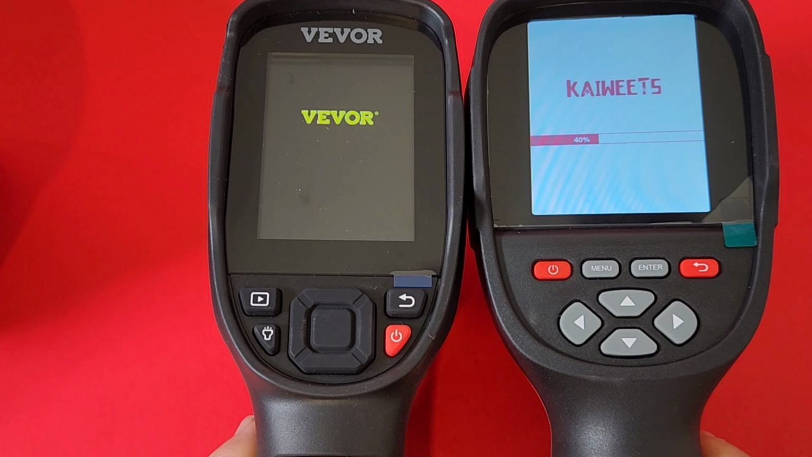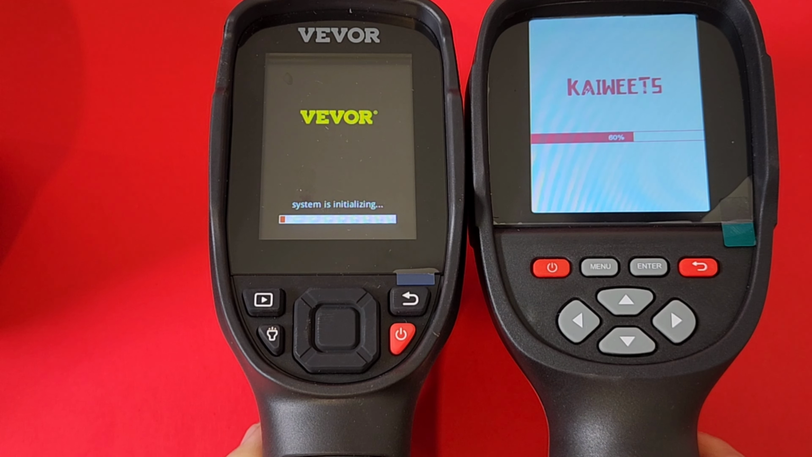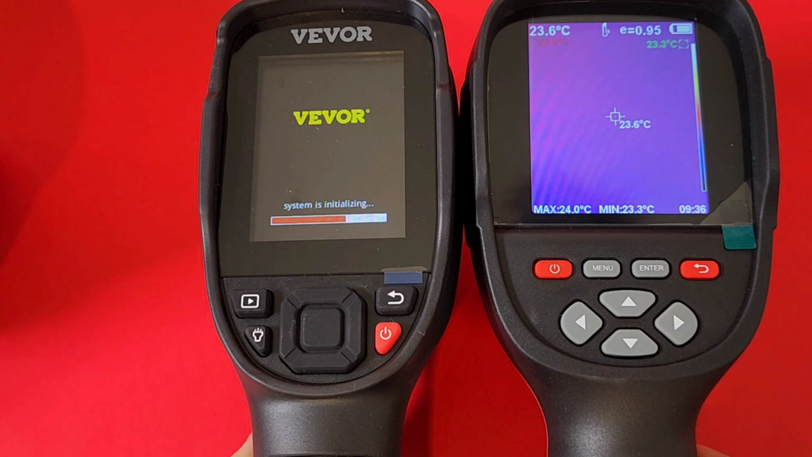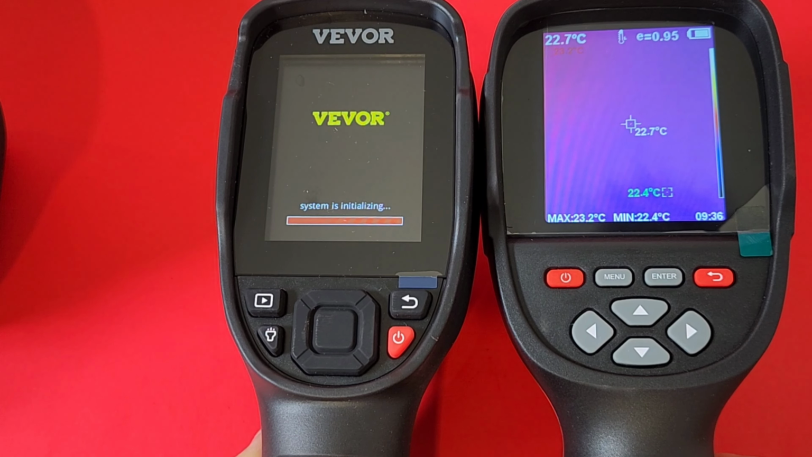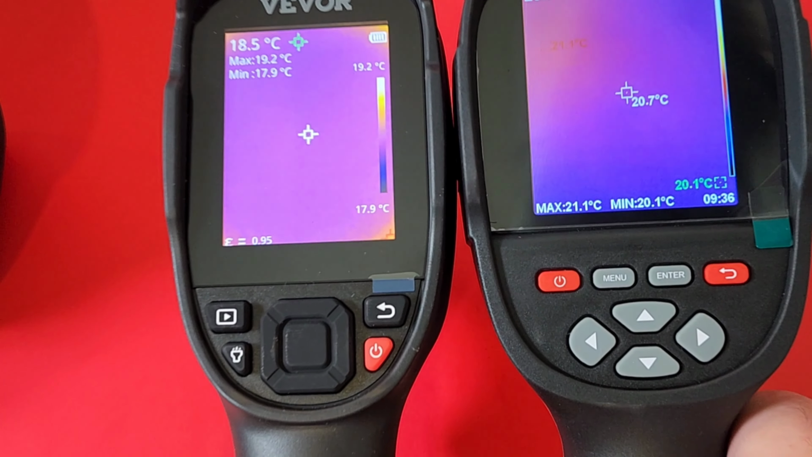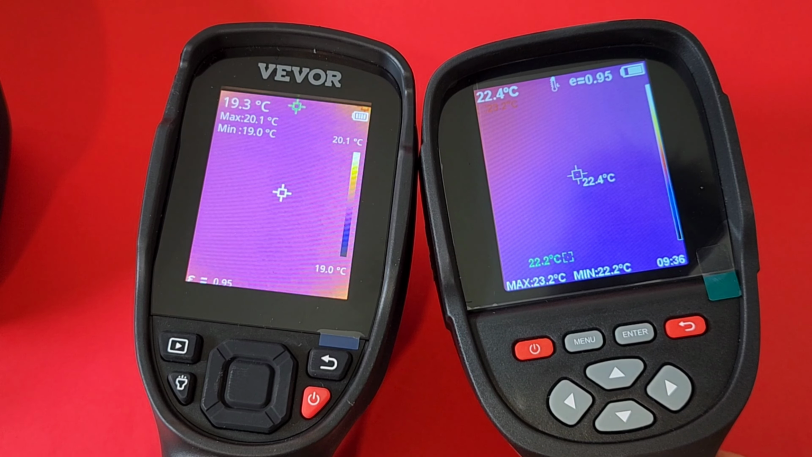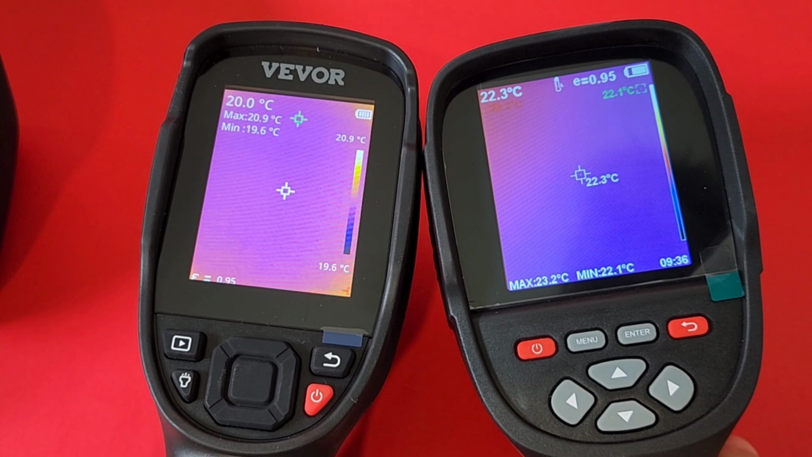So the VVOR was first out of the gate. Here we go. Come on, KAIWEETS. And VVOR is thinking, oh my God, it's still initializing, while KAIWEETS is almost 80%, 90%, 100%. And there you go. So KAIWEETS is definitely the winner in this case. VVOR still initializing. Wow, a little bit on the slow side, but there it is finally. And as you can see as well, a slightly larger display, a little bit wider on the KAIWEETS. Now, they both have the protective coverings on right now. I will remove that from the KAIWEETS shortly, but hey, there you go in a nutshell.